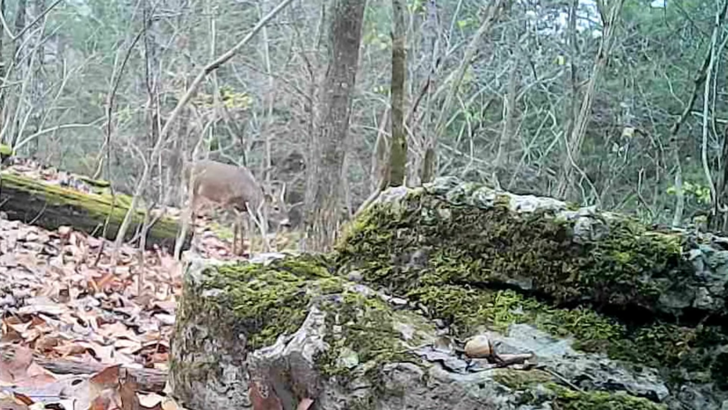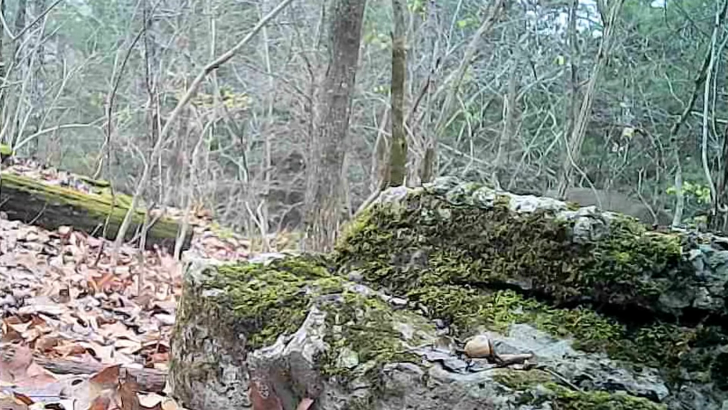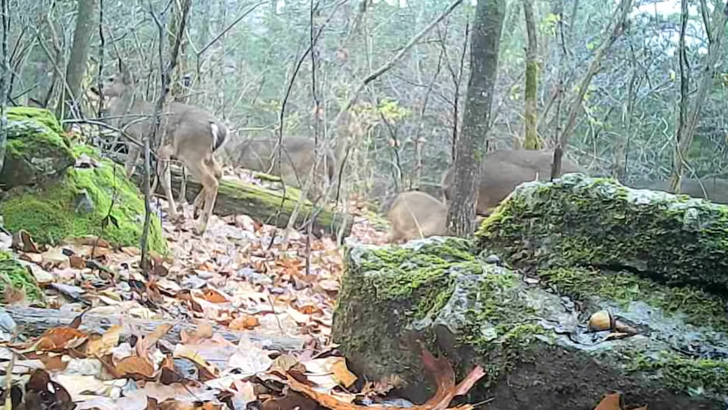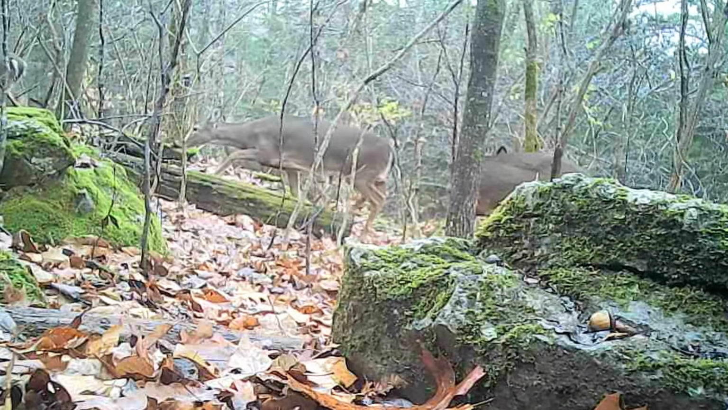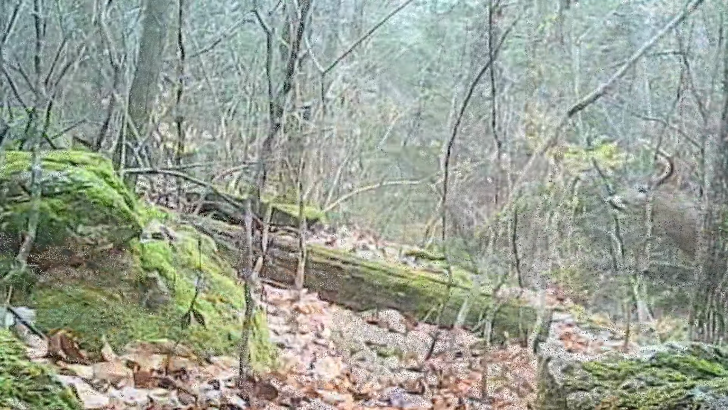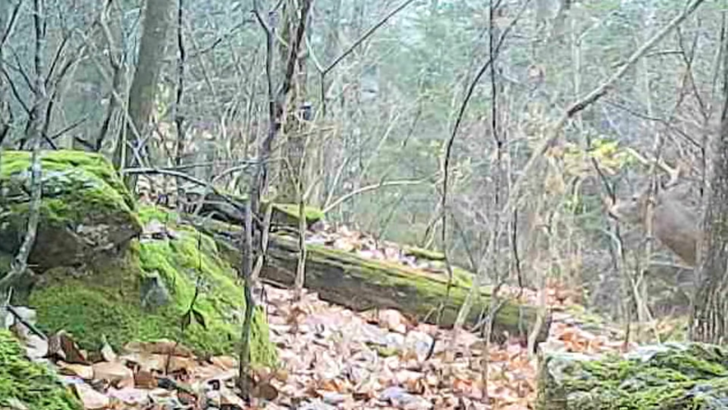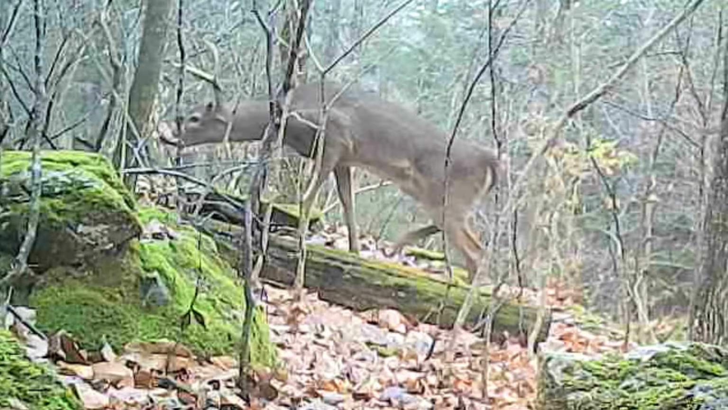And in the background, you can see the bucks still wandering down the trail, and a few of the herd of does here. But the old big buck, he's making sure. Still following him around.